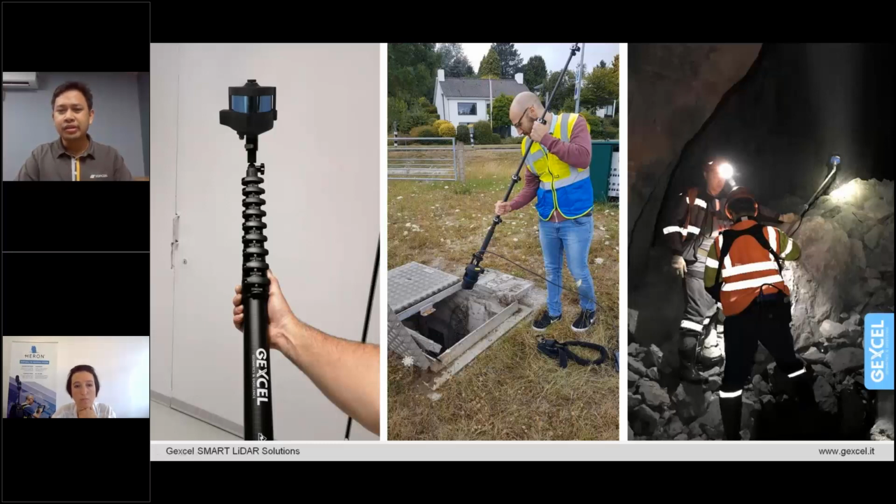As you can see, the pole is tied up with a lidar sensor to cover all the complex areas. So with this we have nothing to worry about, there's no missed data at site.